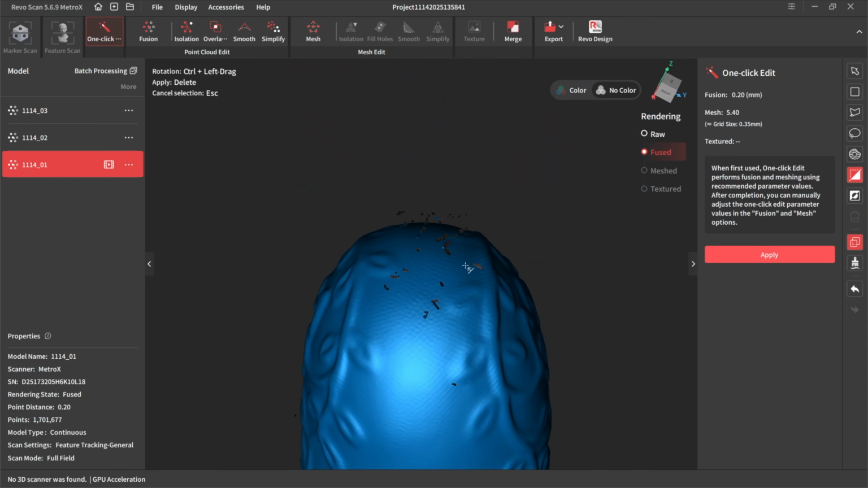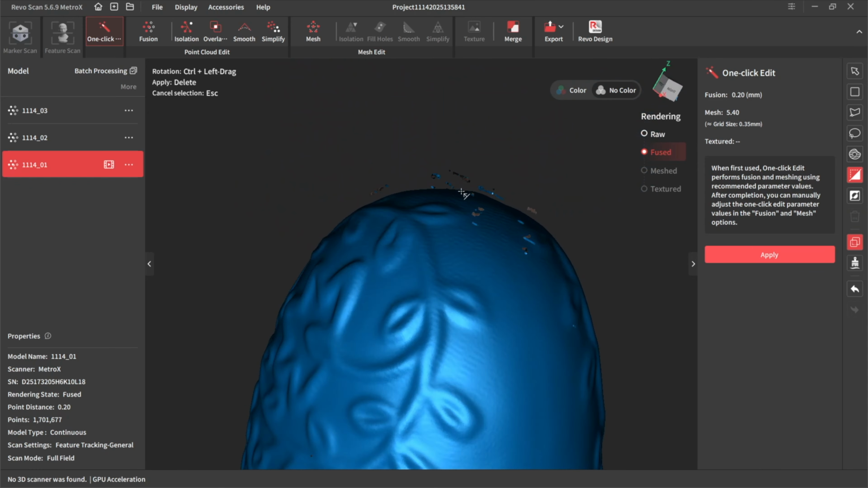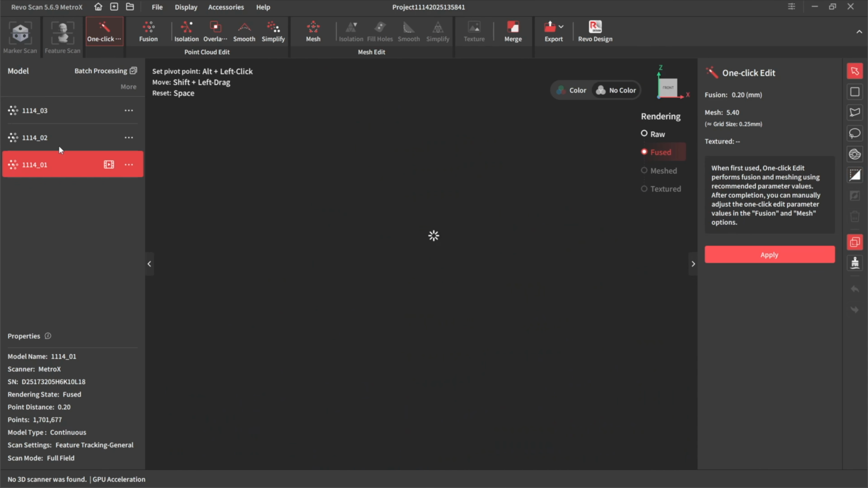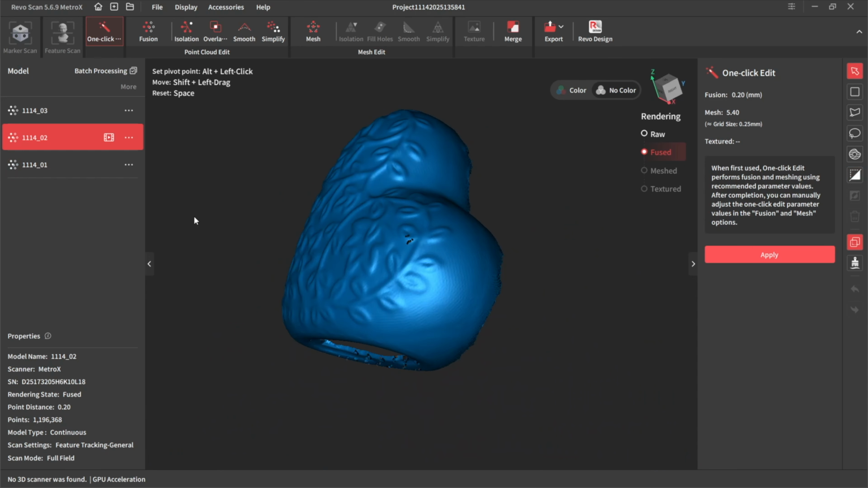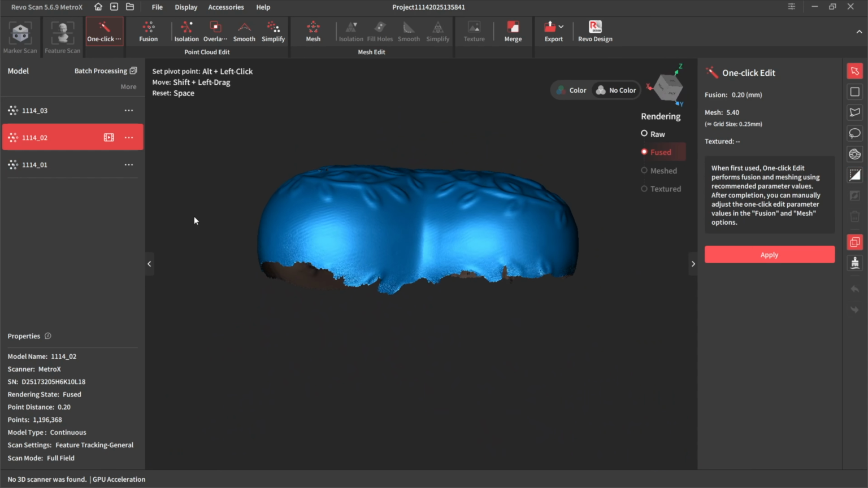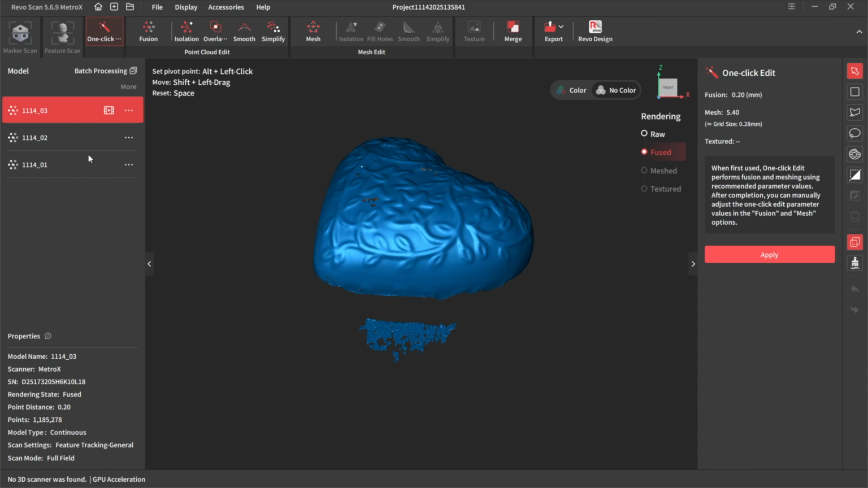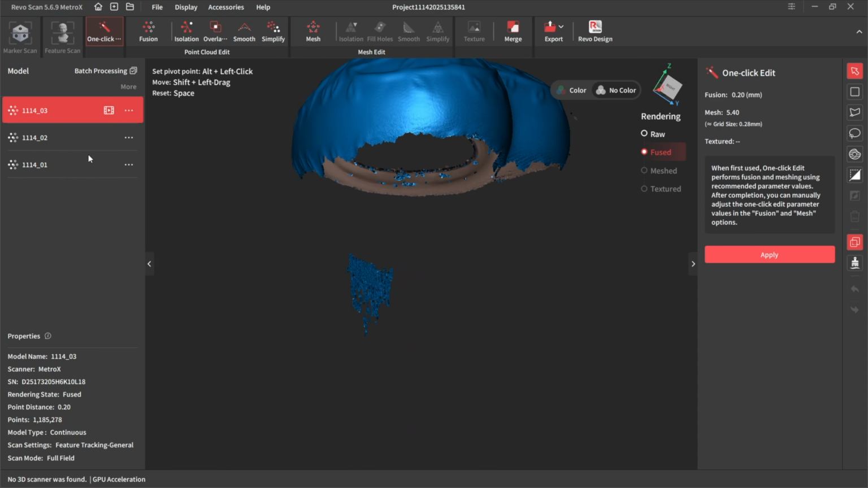There might be some little bits up here, look, but the software will get rid of that afterwards, so I'm going to leave that for now. Go on to number 2. Now there's no obvious junk there because it didn't scan the base. Have a look at this one. Yes, there's a little bit of obvious junk here.